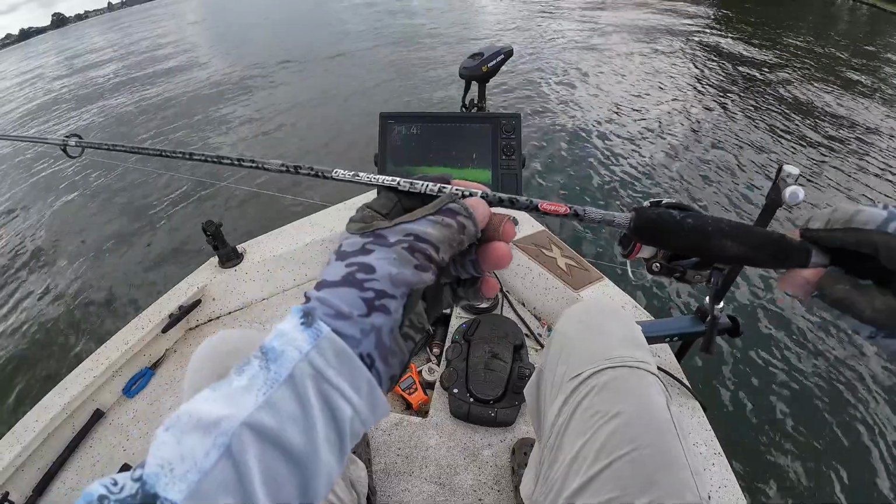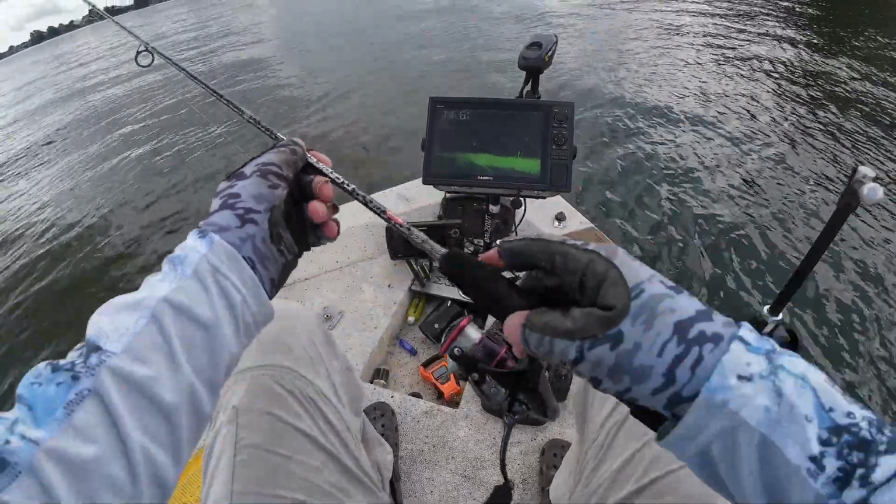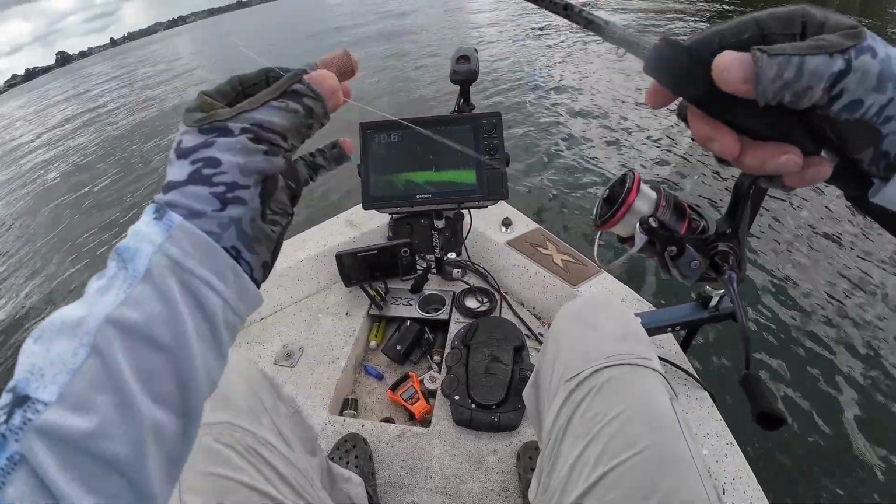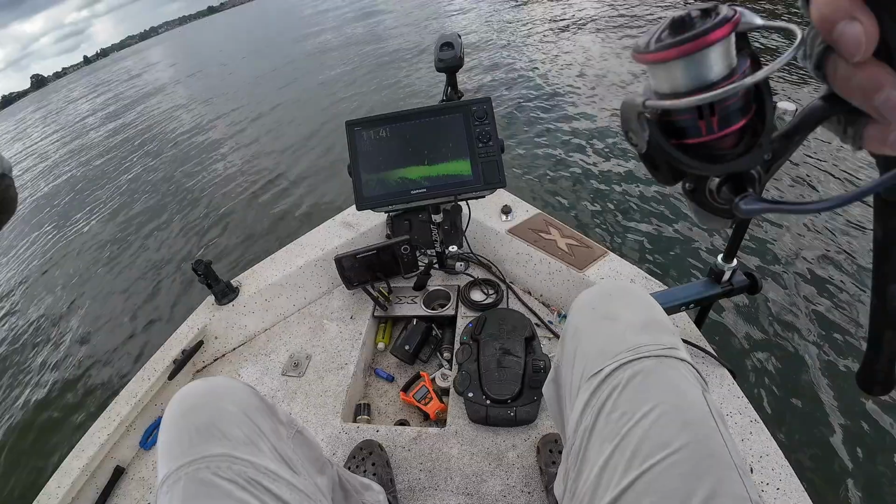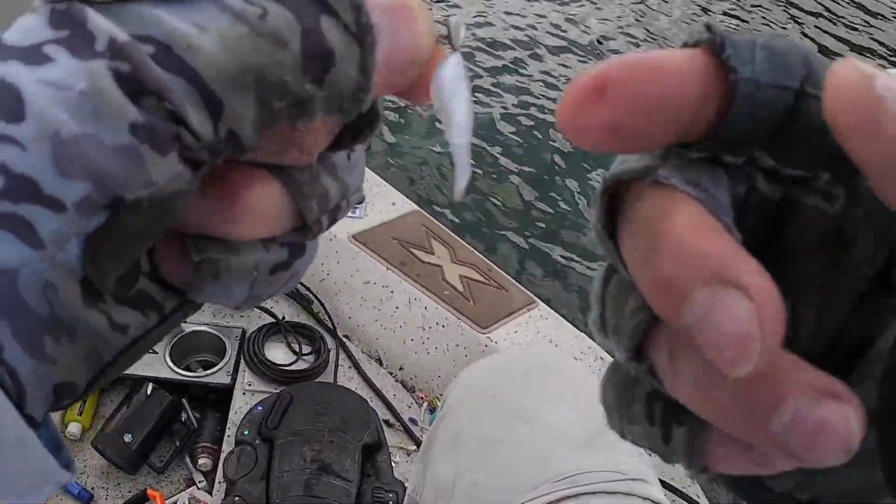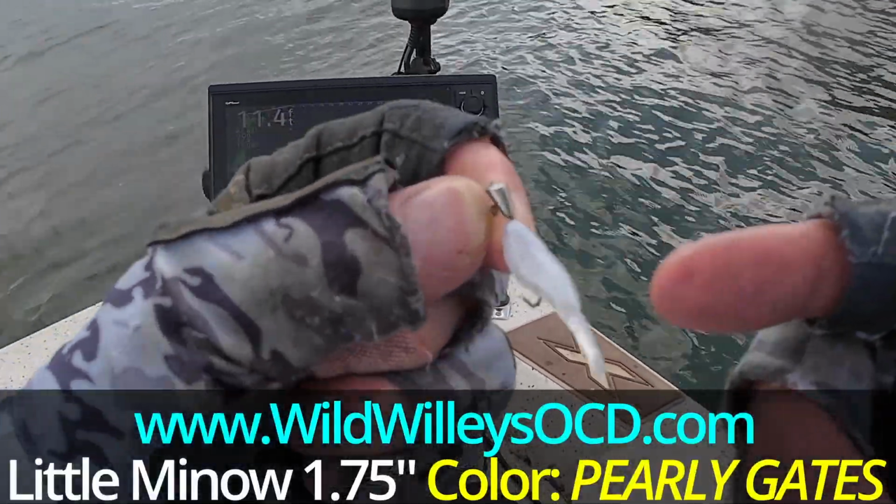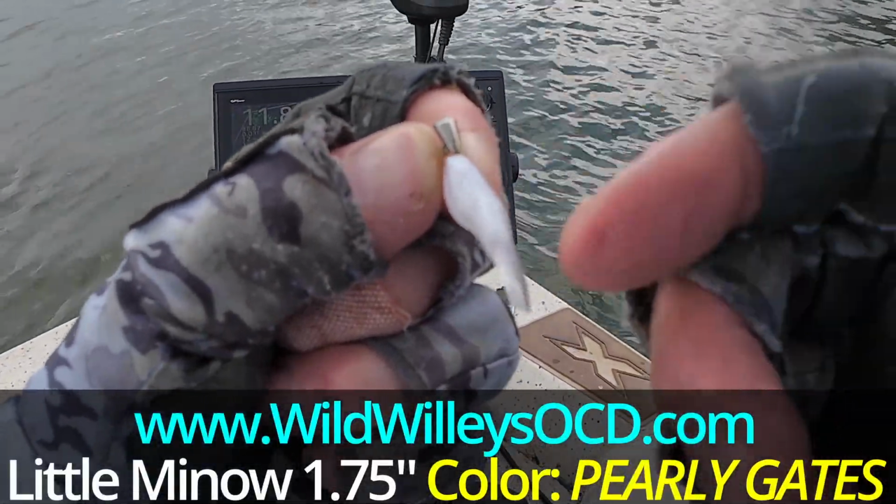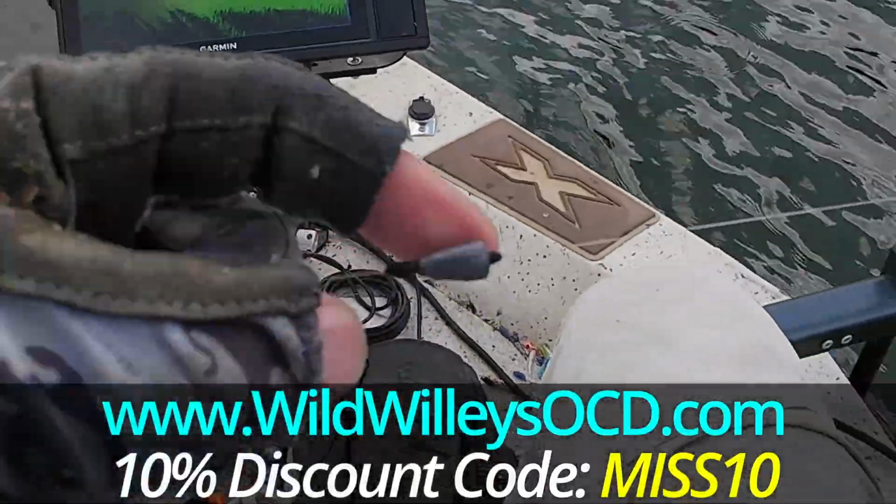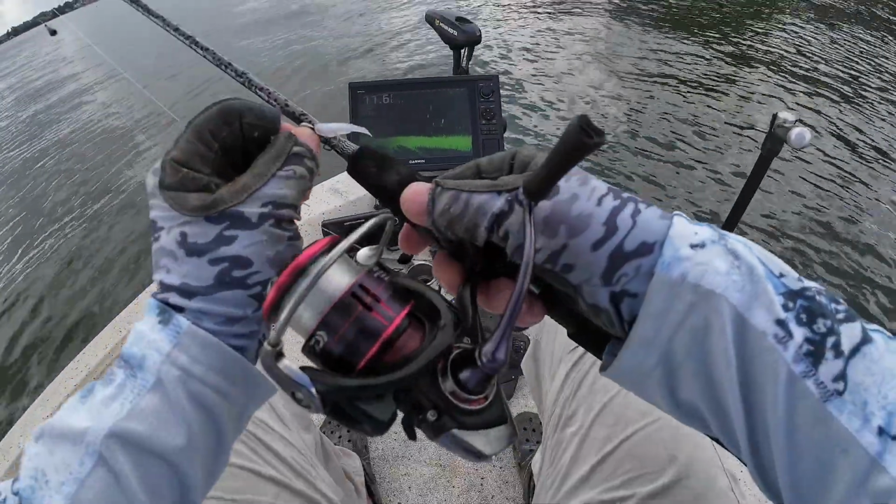All right, here's the setup. This is a 7-foot 2-inch Berkley C-Series Crappie Pro. I've got the Daiwa Fuego 2500 series reel, 10-pound test mono. I've been catching them all on this little 64th ounce Trout Magnet jig head, nickel plated, with the Wild Willie's OCD in Pearly Gates color. It's kind of pearl white with silver flecks. They're just wearing it out. And an 1/8 ounce slip sinker pegged. It's a bullet weight. That's the setup.